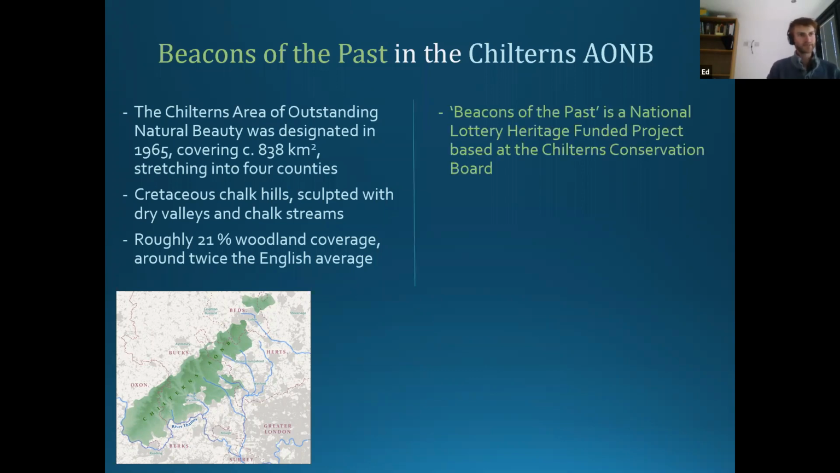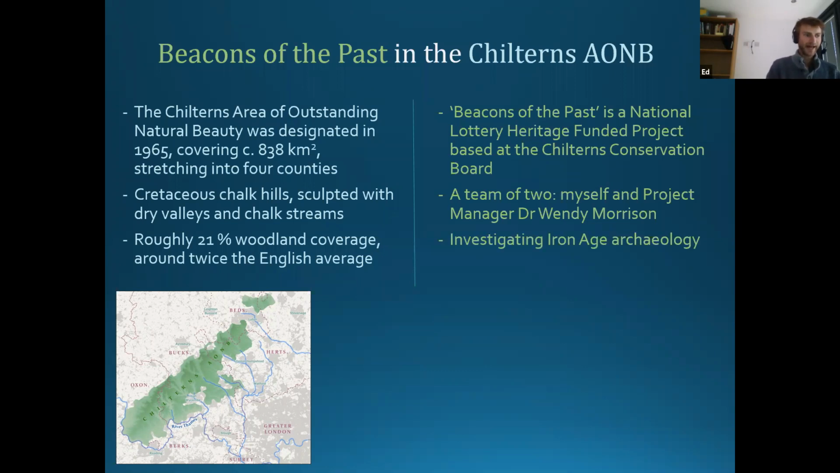Beacons of the Past then, this project I work on, is, as I said, a National Lottery Heritage funded project. So very grateful to National Lottery players for paying for us to happen. Based at the Chilterns Conservation Board, we started in 2018 and we have 3.5 years of funding. So we've got essentially about a year left to go with the project. We are a team of 2, myself and our project manager, Dr. Wendy Morrison. The principal remit of the project is to investigate Iron Age archaeology of the Chilterns, and that's very broad and, you know, an awful lot of ways we could go with that.